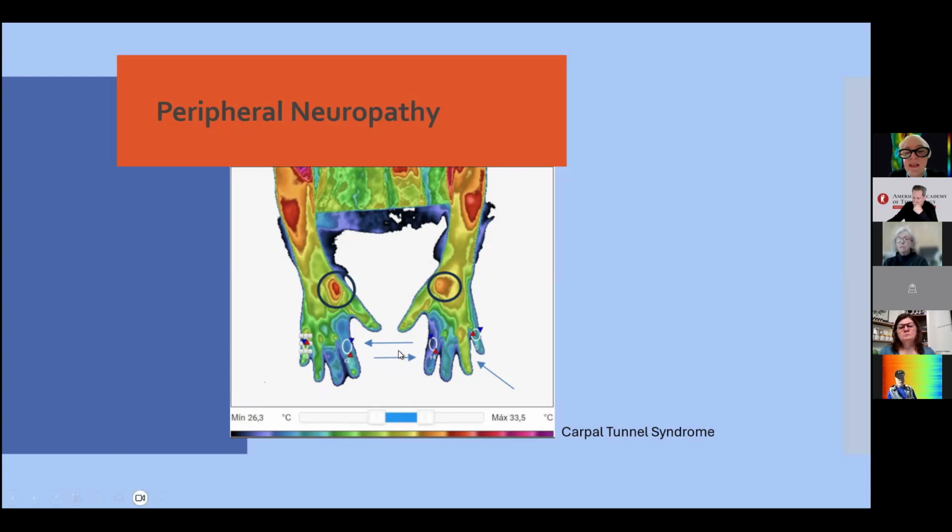You can see the difference, and you can measure the difference between the median area in the skin and the ulnar cubital area in the skin. And you have this in a very quick way. You can see this patient has carpal tunnel syndrome in very early development, and the EMG is normal at this time.